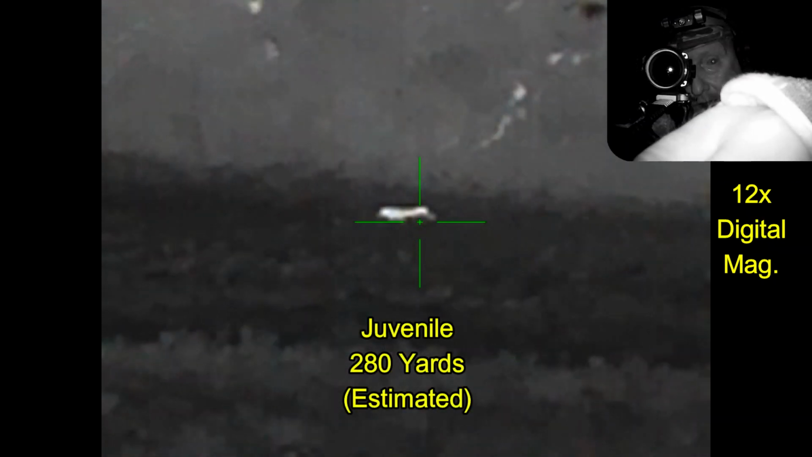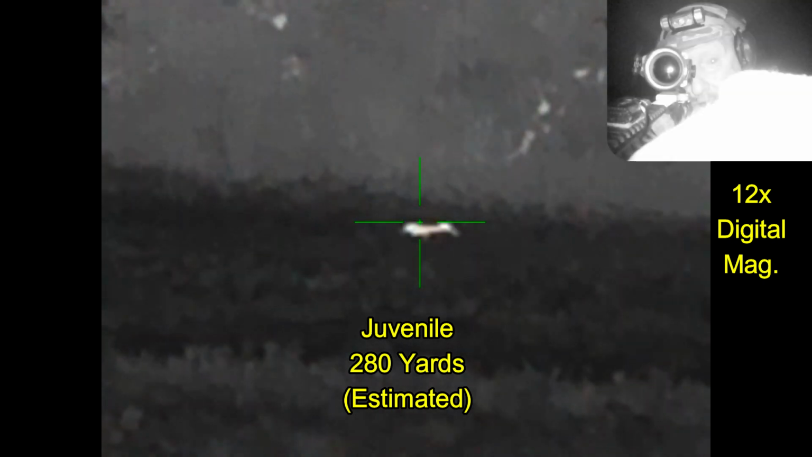And this is going to be the long shot of the night. But as you can see, I never get quite steadied up. And that's a miss. So I picked up my sticks, headed down to look for downed hogs.